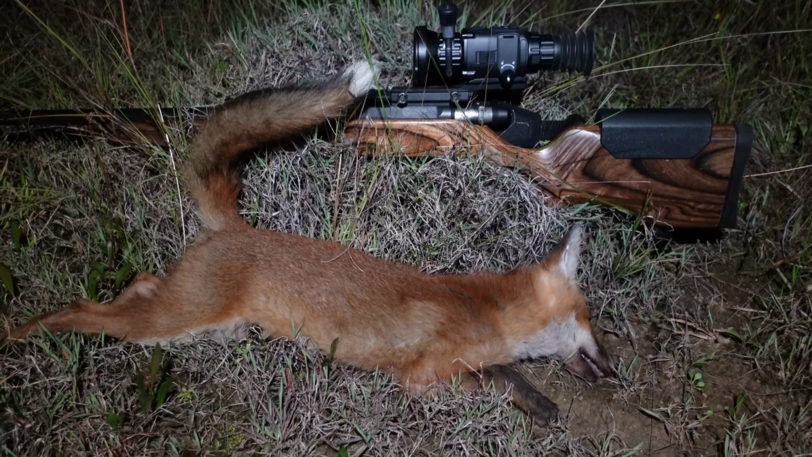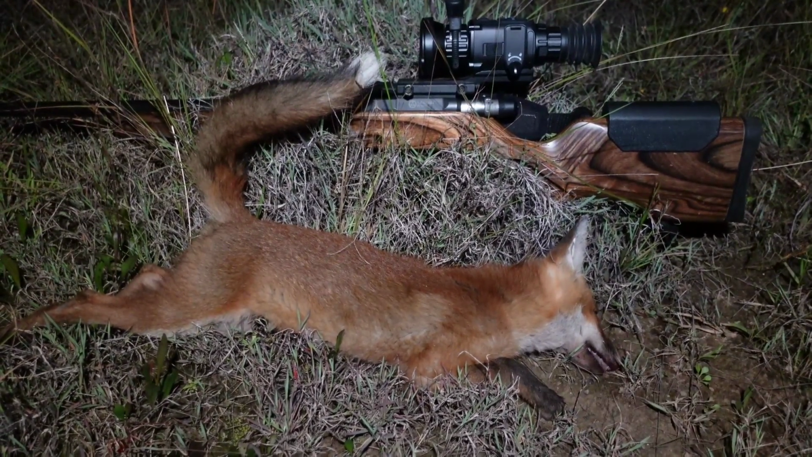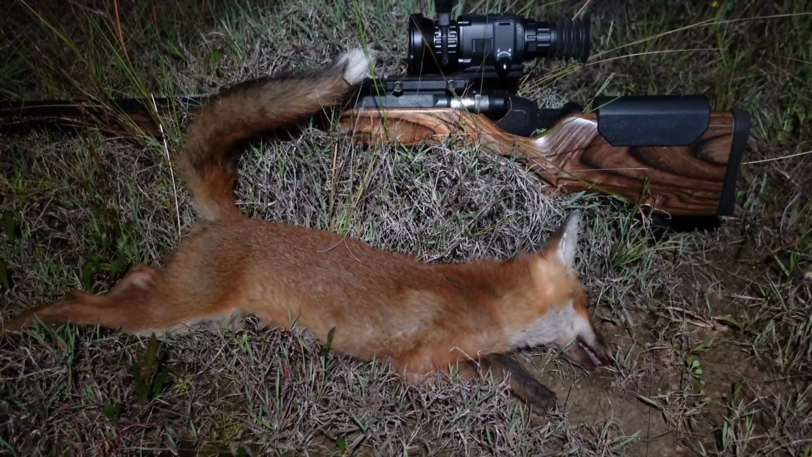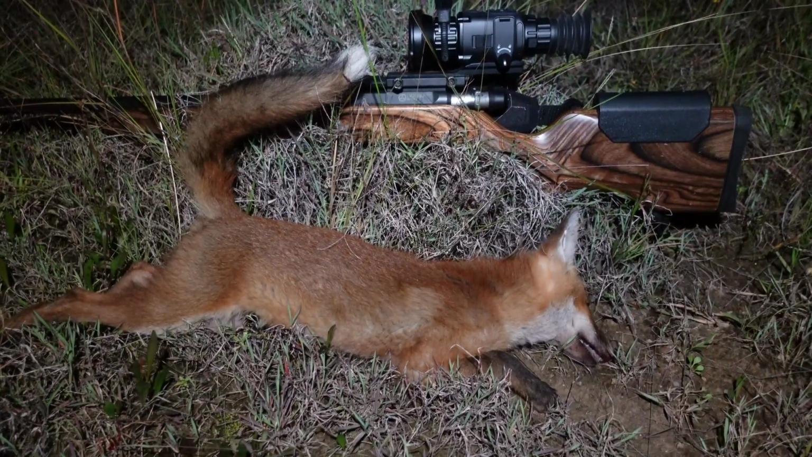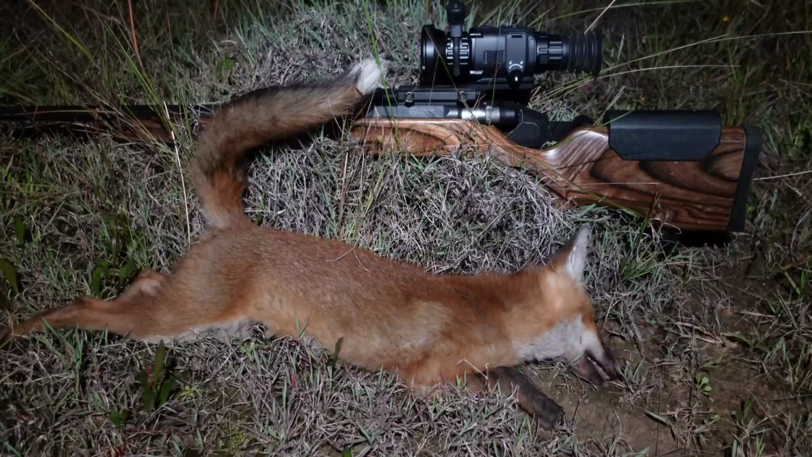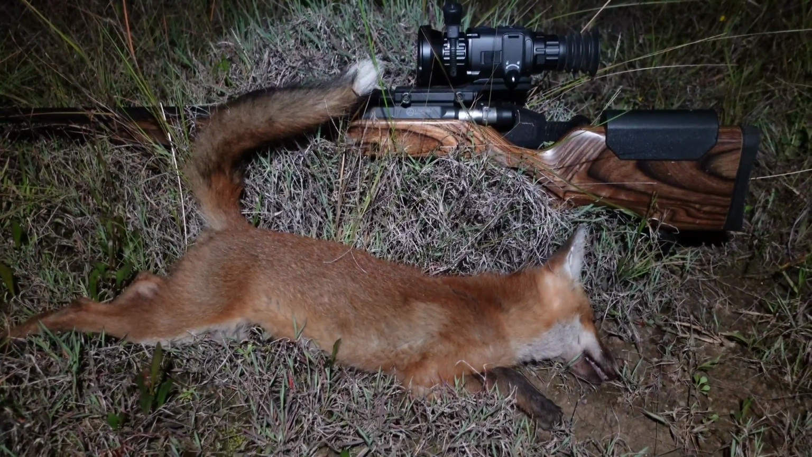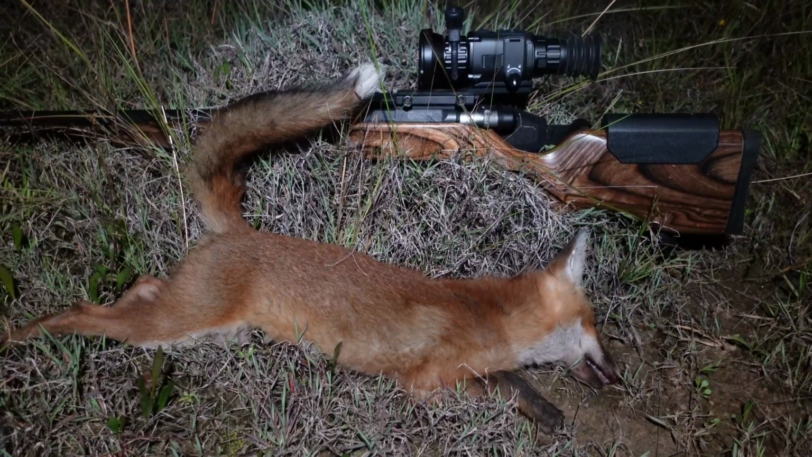I've just bowled this fox over. I thought through the scope it was a real fox. Now, it's obviously a real fox, but it's not a very big fox. It's only a little fella, so that's why he was standing there looking at me like a dumbass. I didn't mind. 20 grain XTP hollow point to the head. A little bit of splatter in the scope. I don't know if that comes through in the footage out of the TQ. Let's find out.